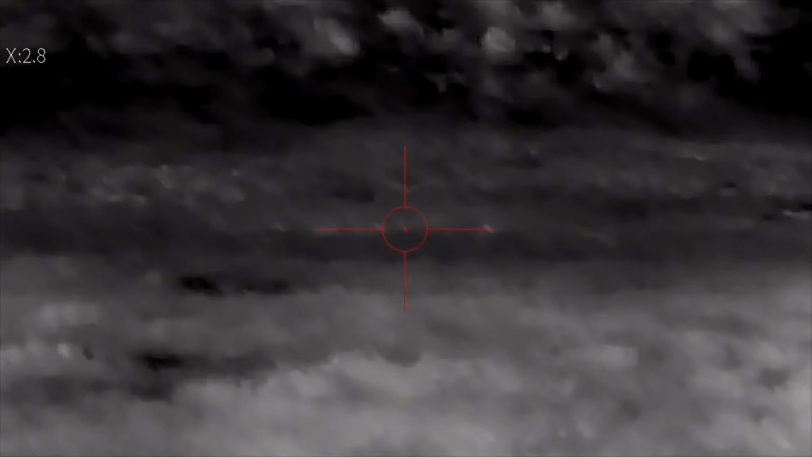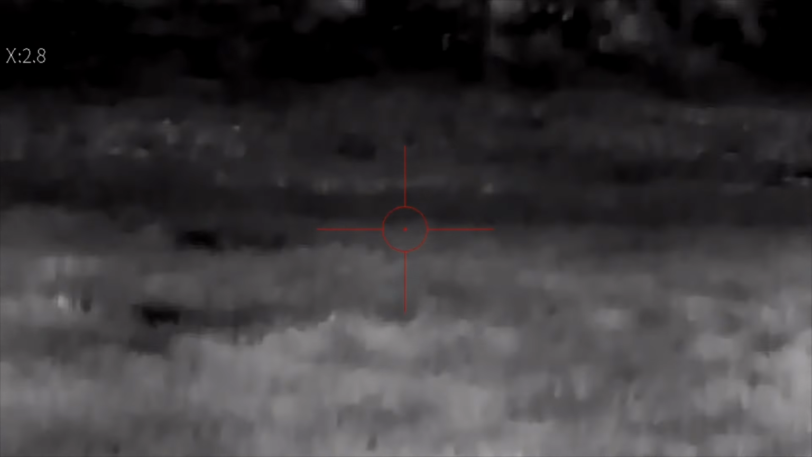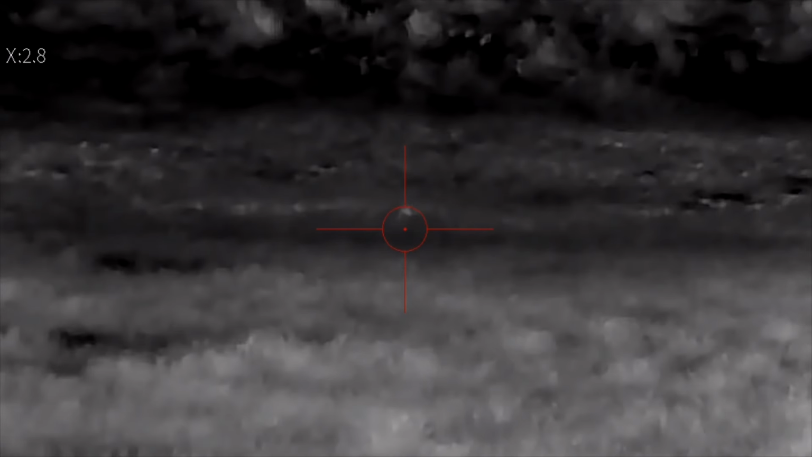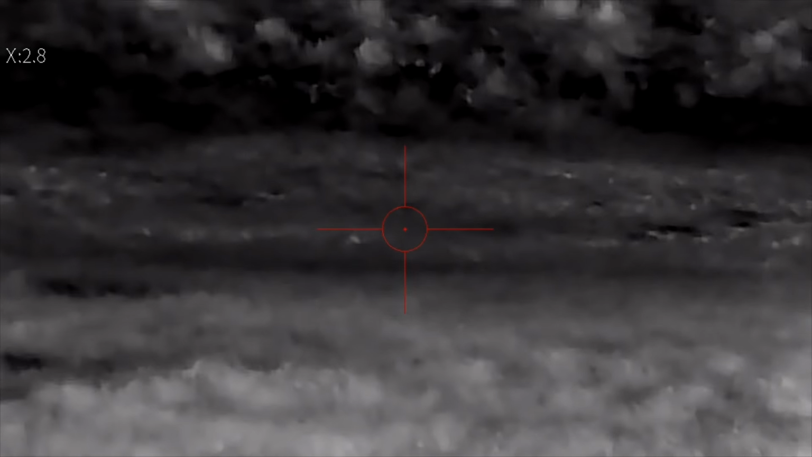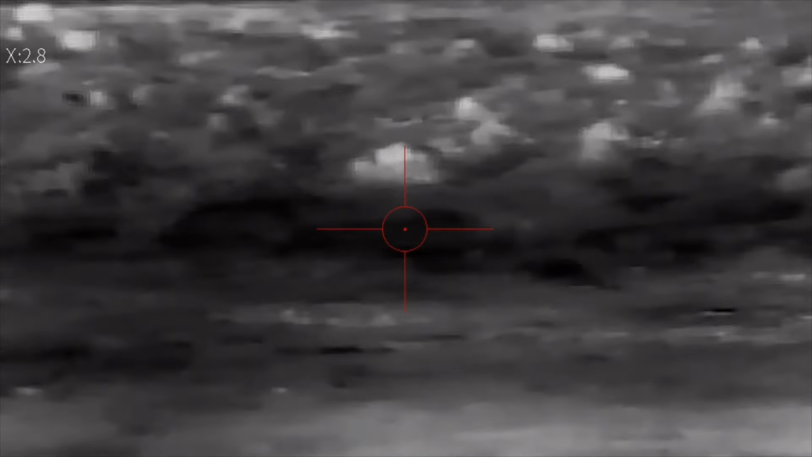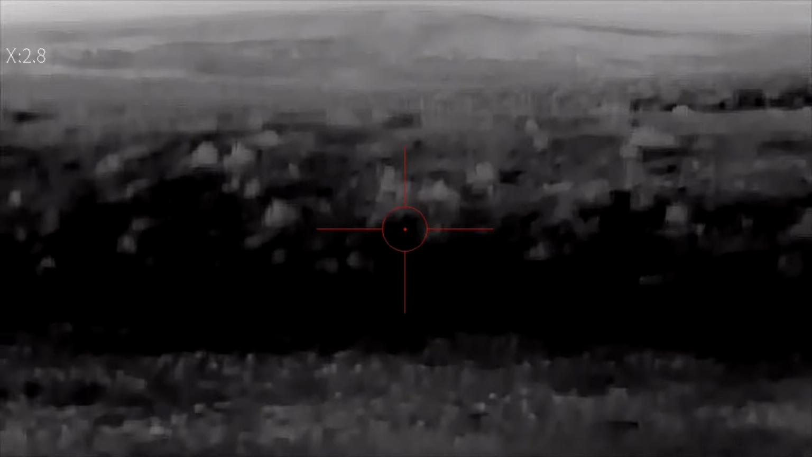All right, folks, as you can see, we have it mounted up here. Now, I have not had it in yet. There's a setting in there for when you fire and you move the reticle. We're just going to fire around at that little heat signature right there. We're kind of scanning the horizon, power on now, in magnification.